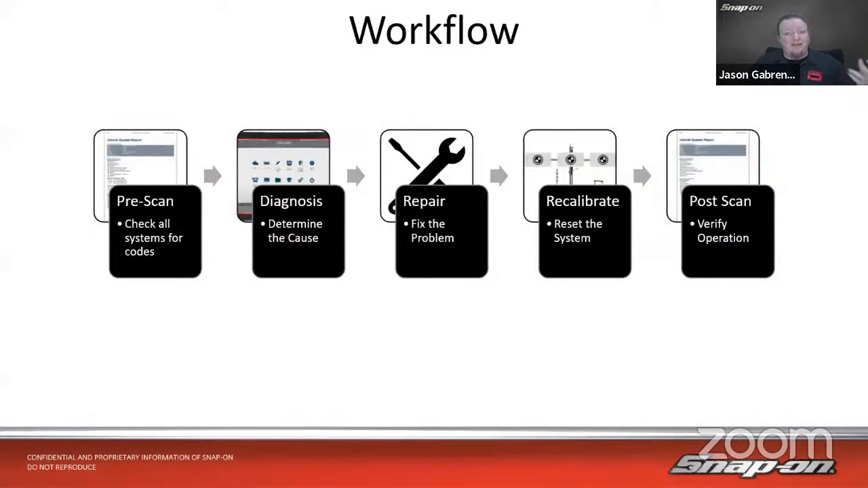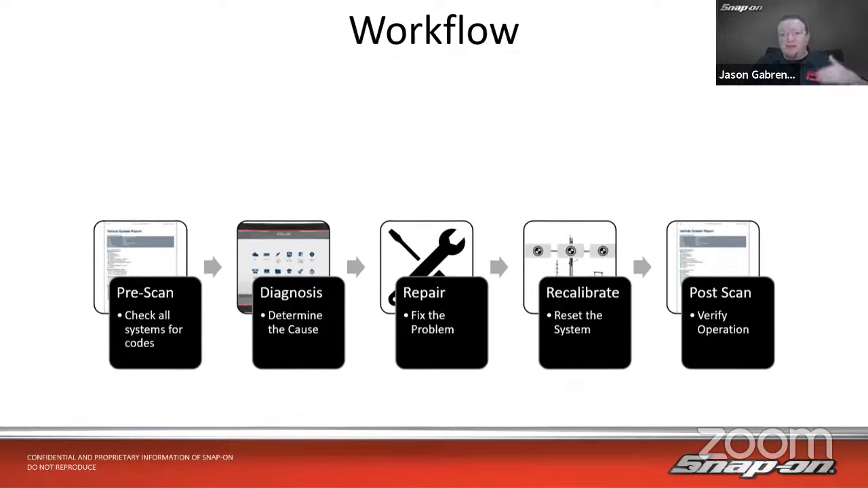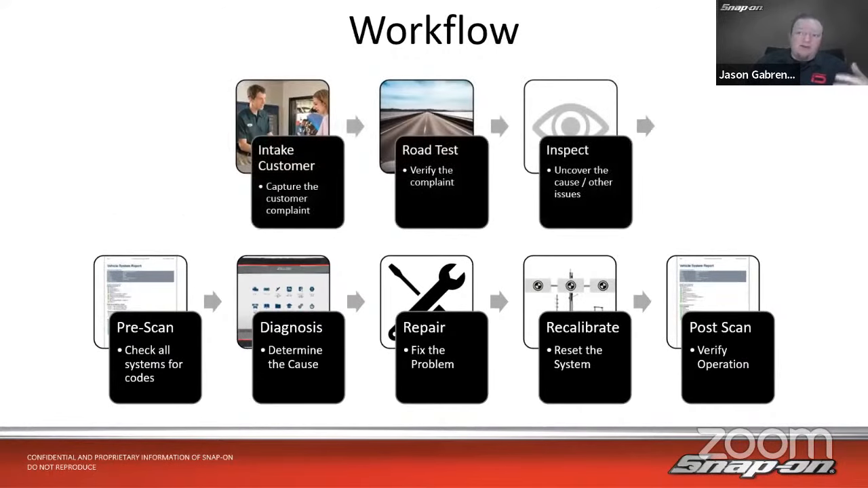We always talk about having a good diagnostic workflow when it comes to working on a vehicle. We talked about the pre-scan. You always want to scan a vehicle, make sure you scan all the codes, then go through your diagnosis, then repair the problem, recalibrate or reset if necessary, and then do a post-scan at the end after a road test to verify the operations. We always talk about how that's important. But really, before we even get to that, we have another few steps that occur before this. So the first one is the customer intake.